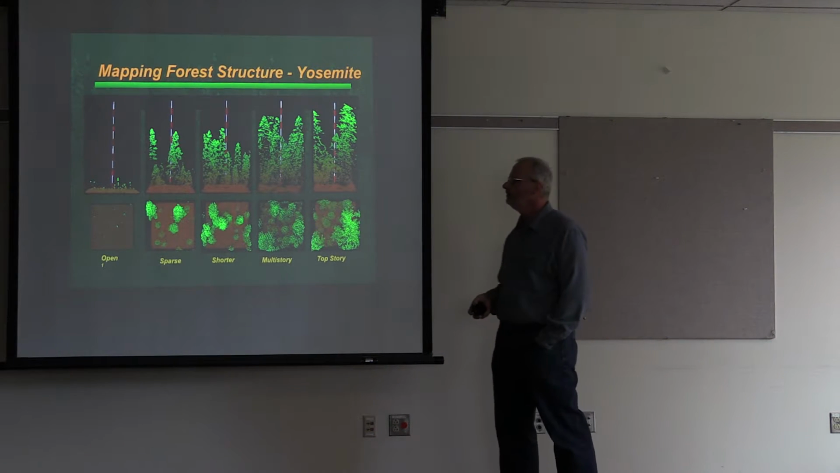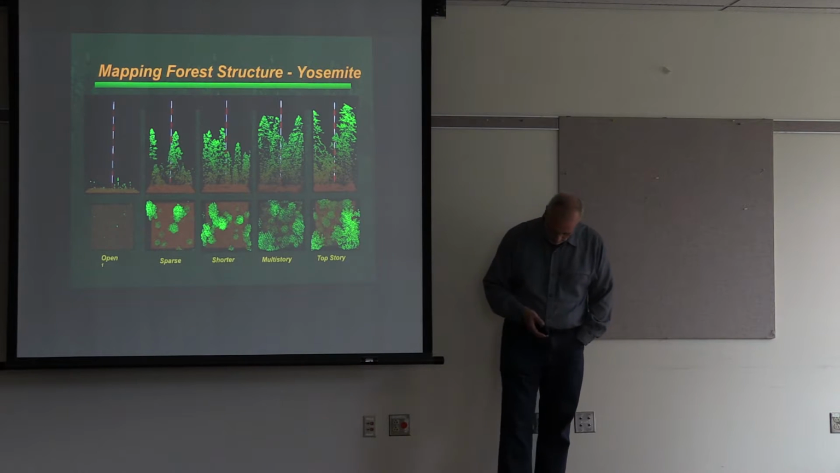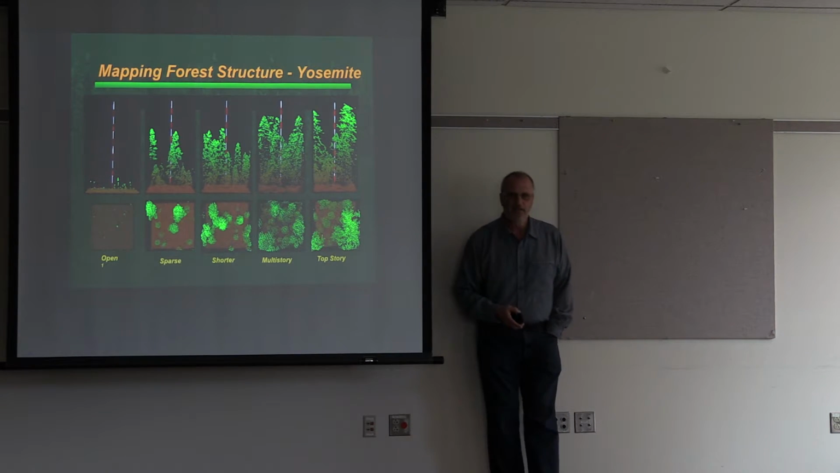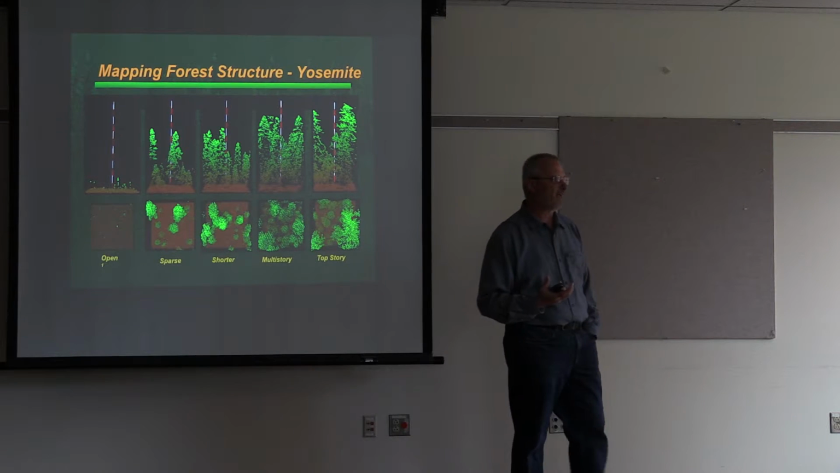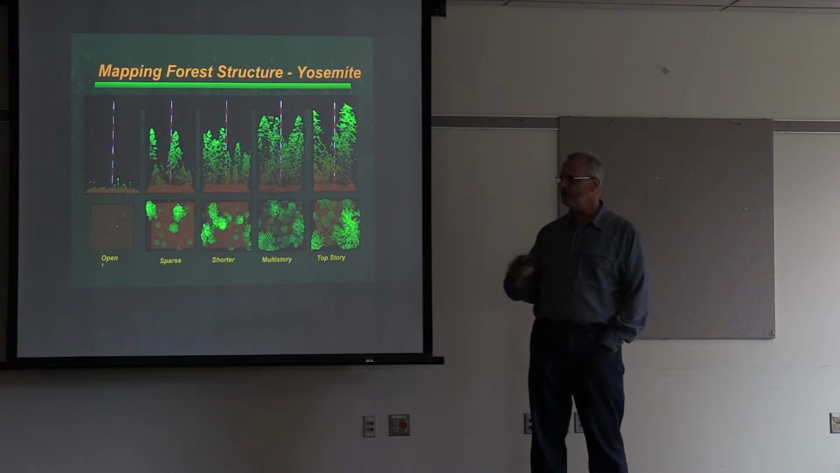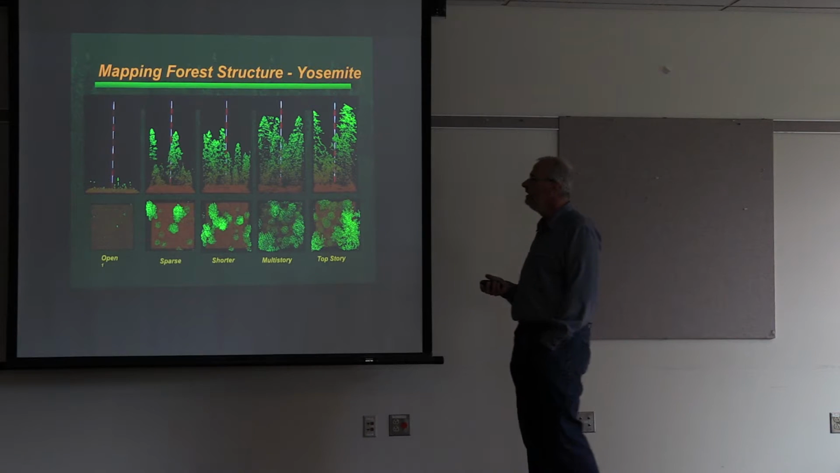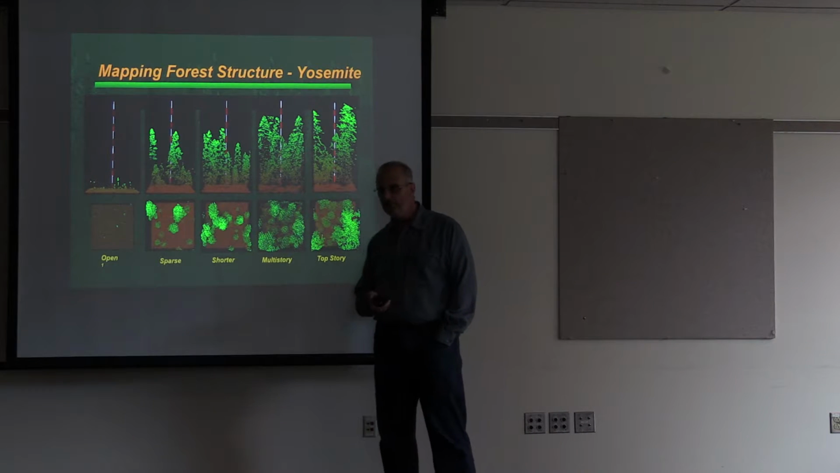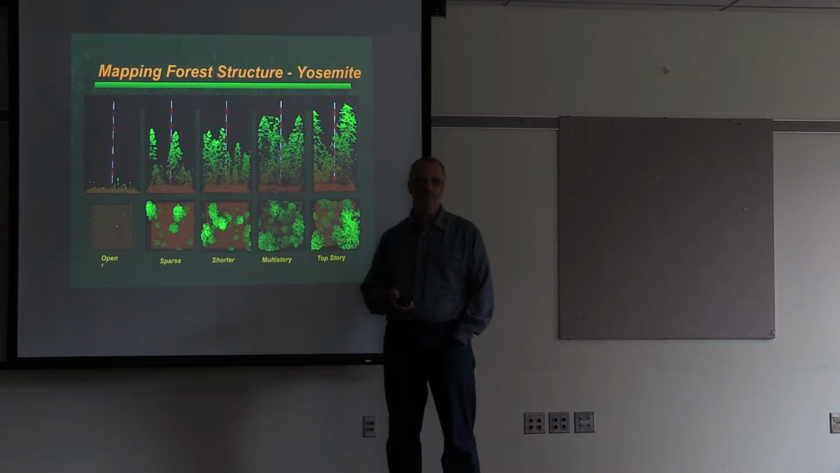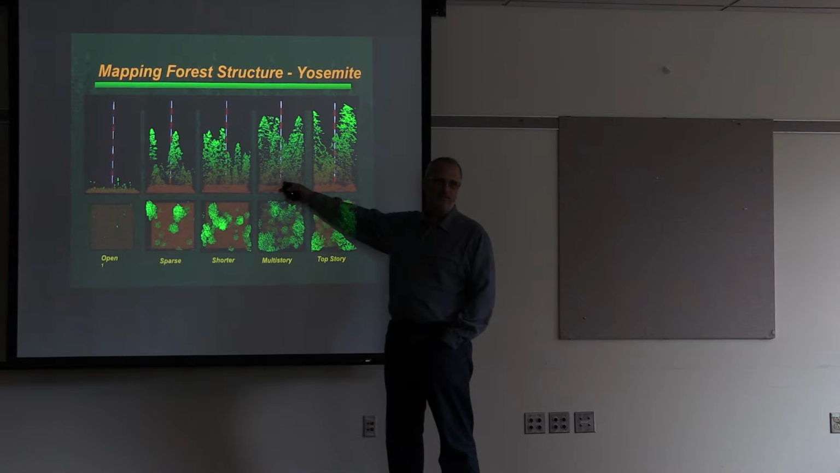Another big thing we do in natural systems is, how do you characterize all the variety of structure that's in a landscape? And of course, this changes from forest system to forest system. And so we take the data, and for those of you into remote sensing, we do an unsupervised classification to come up with structure classes.